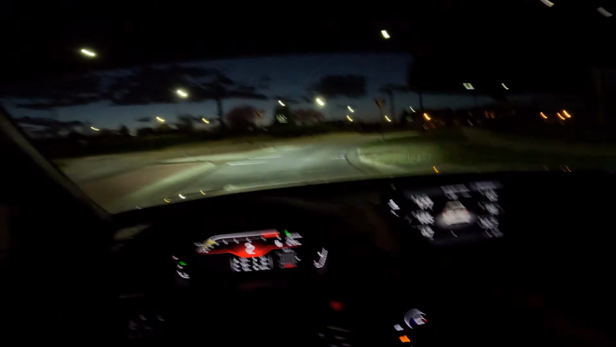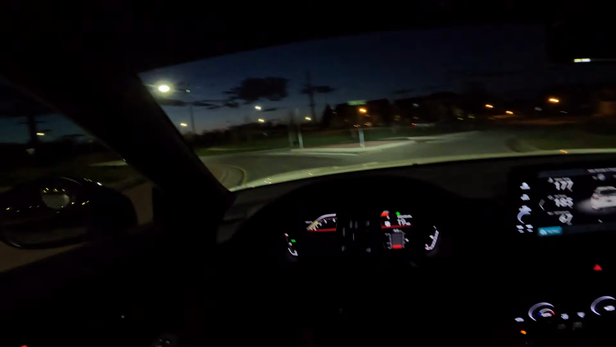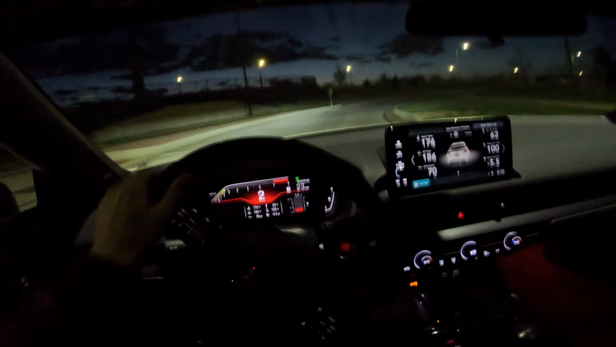This is an easy car to daily drive with the adaptive dampers. And there's already quite a bit of parts out for this car.